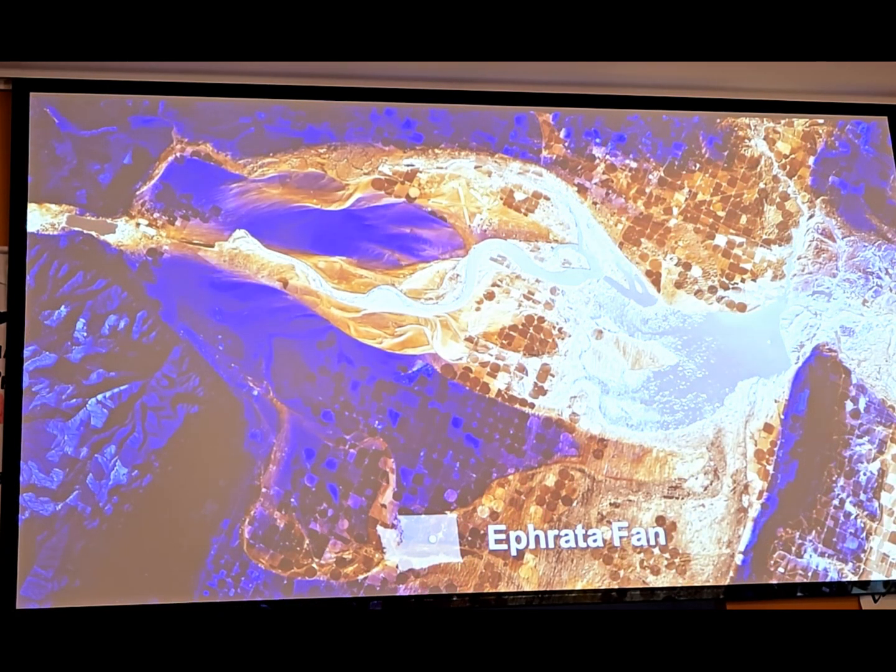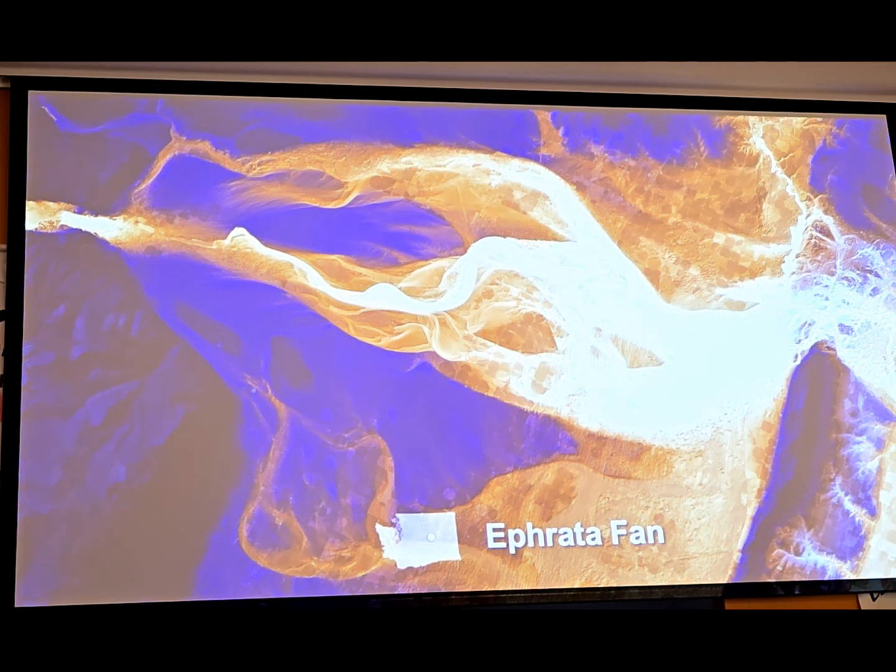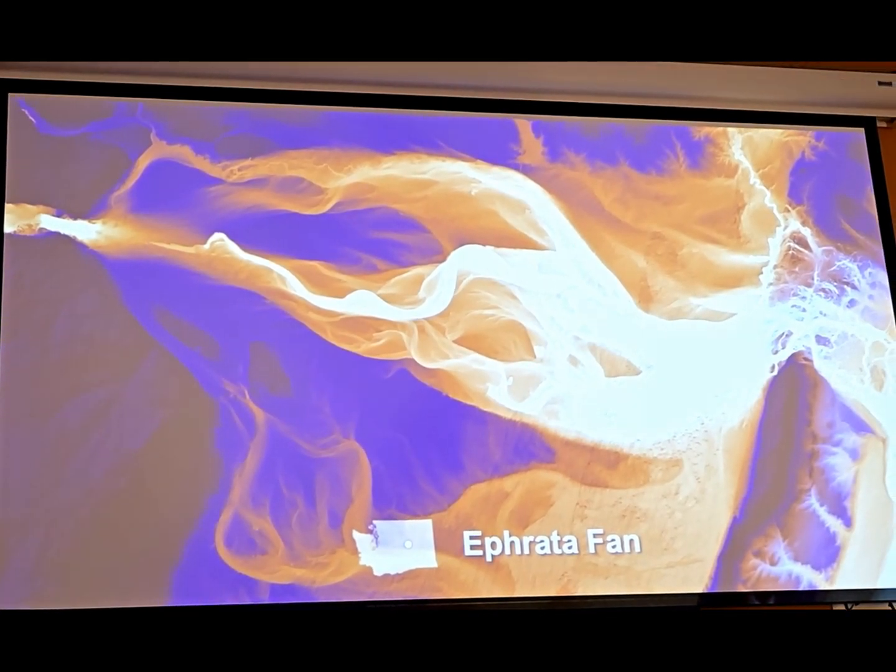So let's blend that with a little bit of LiDAR to start to see those channels. They're huge. It's amazing. 40 miles wide. So if you look over here, this is Drumheller Channels, and you can see there's a lot more intricate channels over there. So let's transition over to that area.